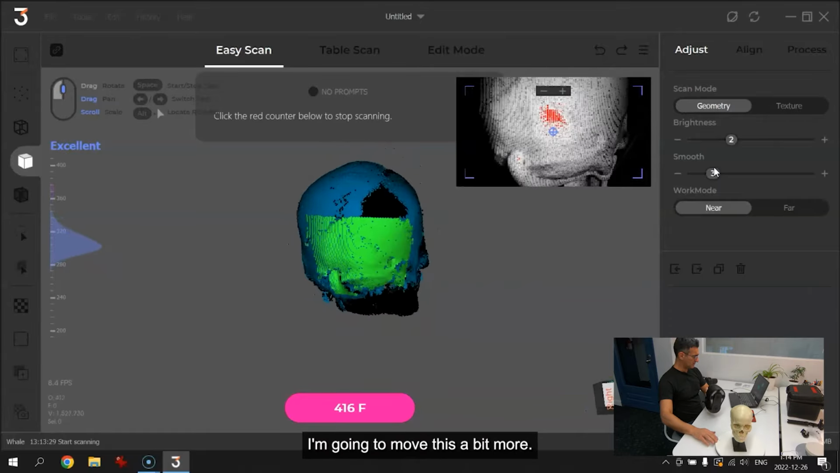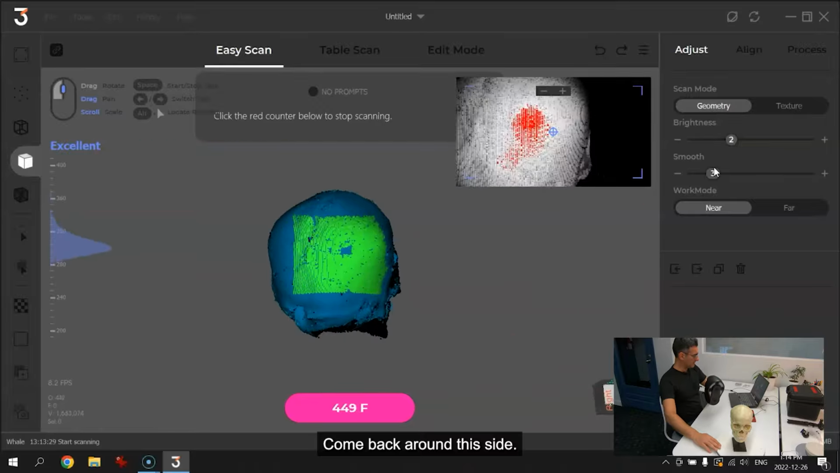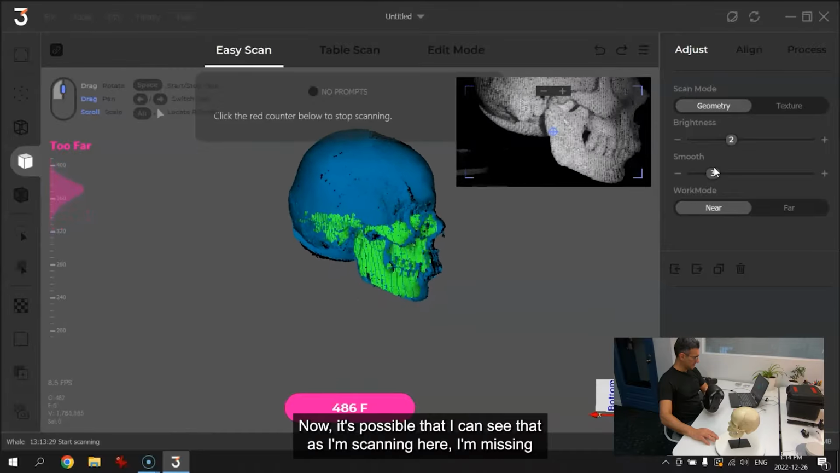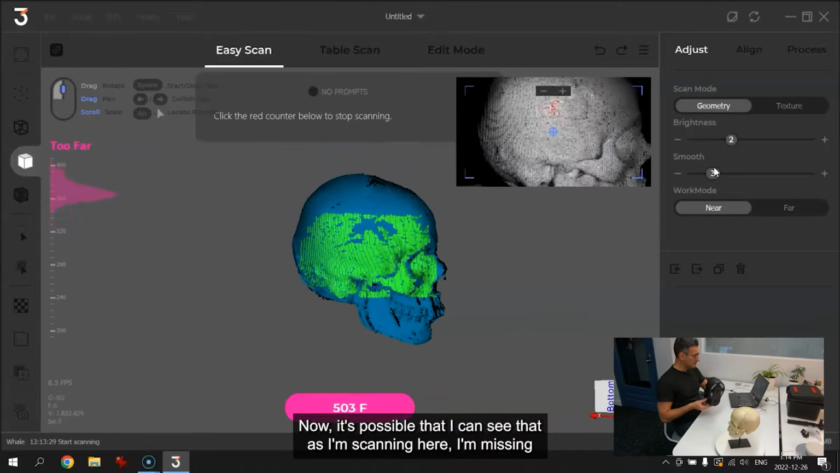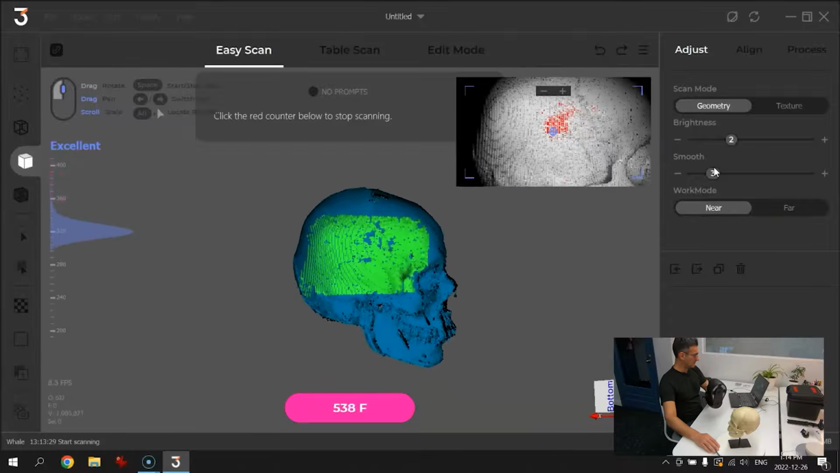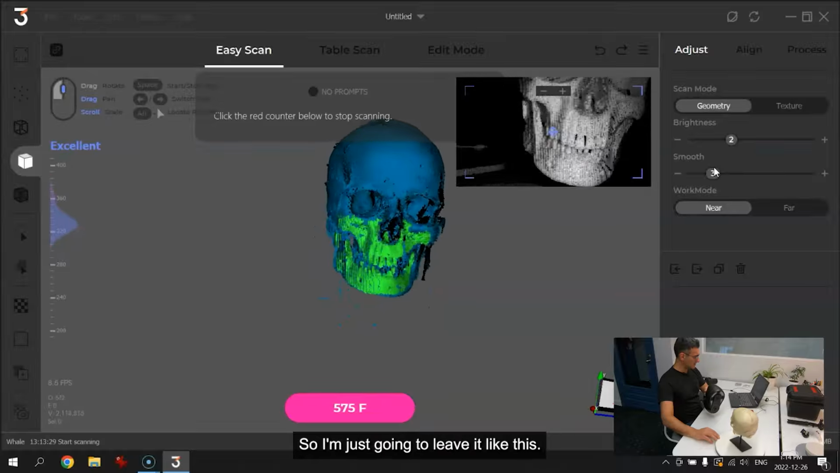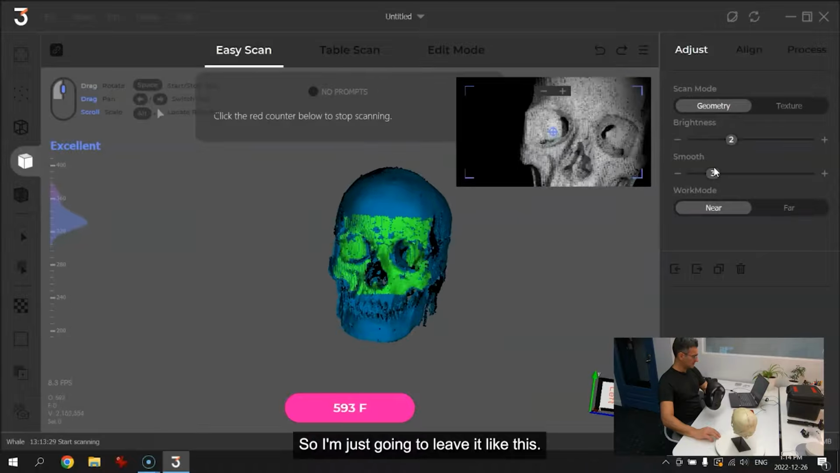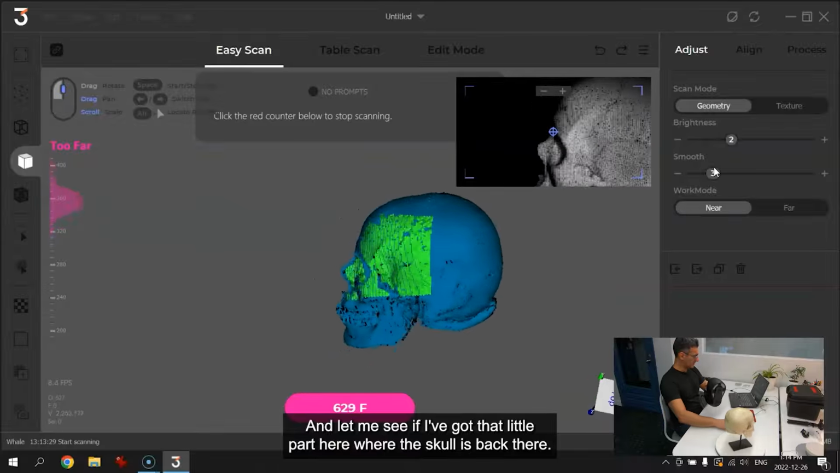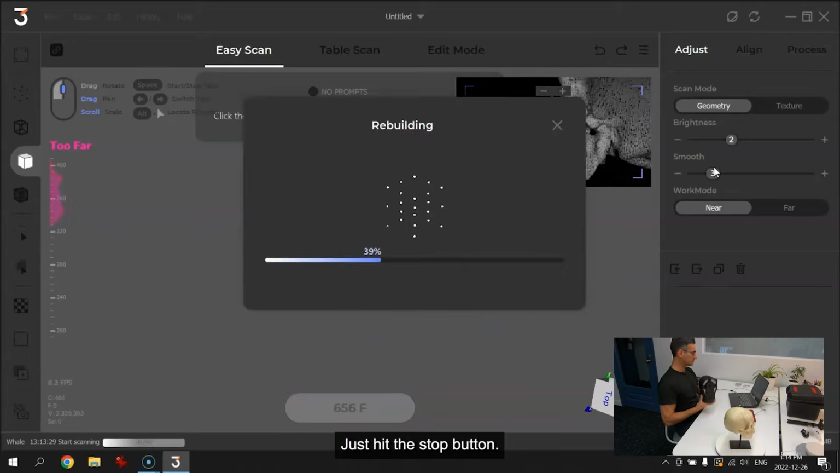I'm going to move this a bit more, get this side. Okay. Come back around this side. Yeah, I got some missing data there. Now, it's possible that I can see that as I'm scanning here, I'm missing, or I've got some misaligned pieces here, and that's okay. If it's misaligned a little bit here, it's going to try and put it together in the next process. So I'm just going to leave it like this. Okay, and let me see if I've got that little part here where the skull is, back there. Okay, cool. I'm going to hit stop, just hit the stop button.